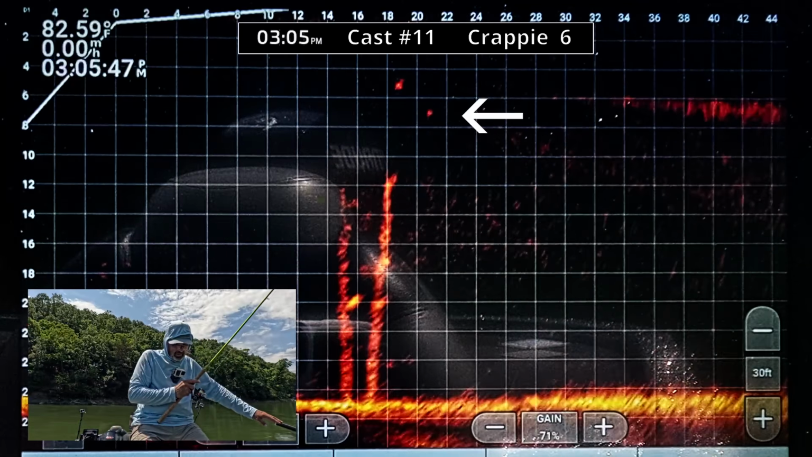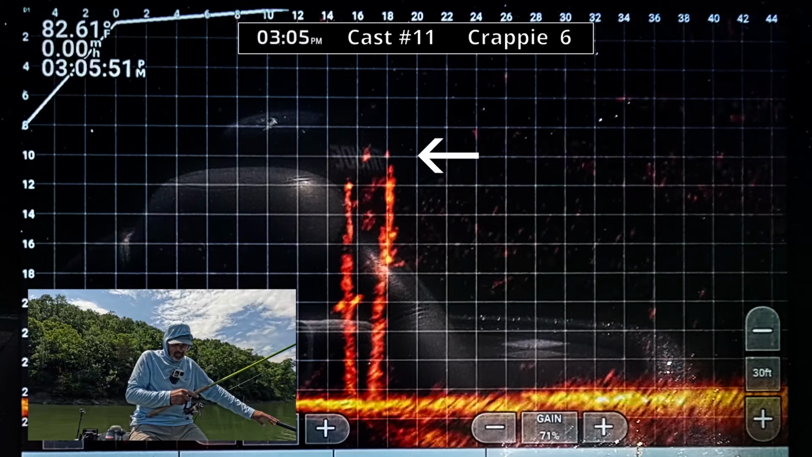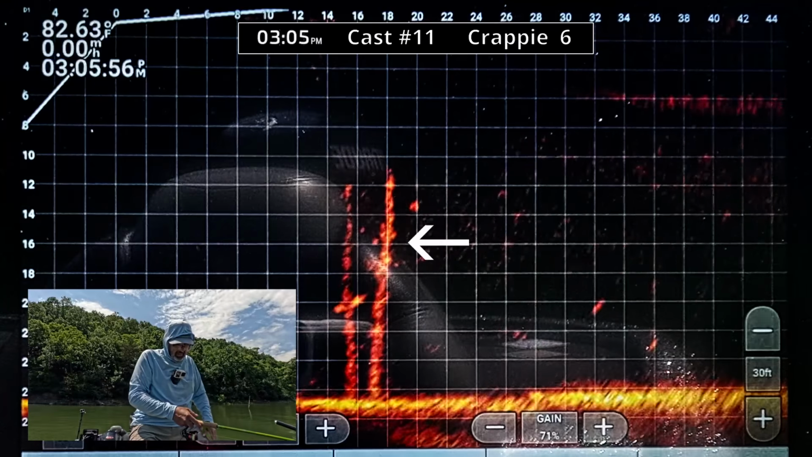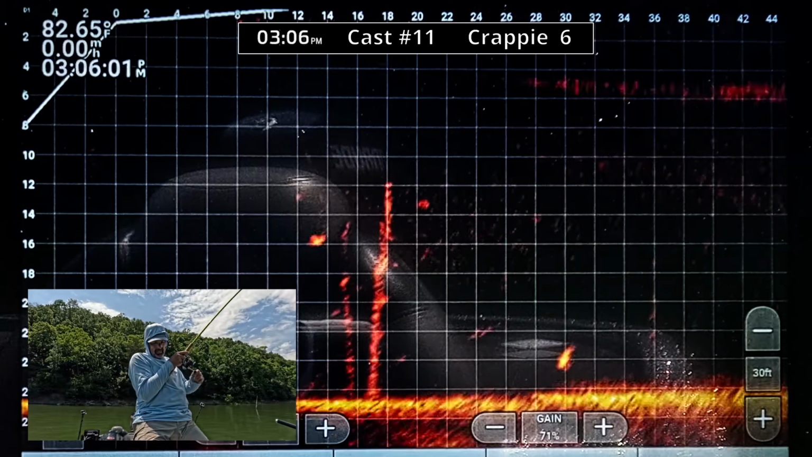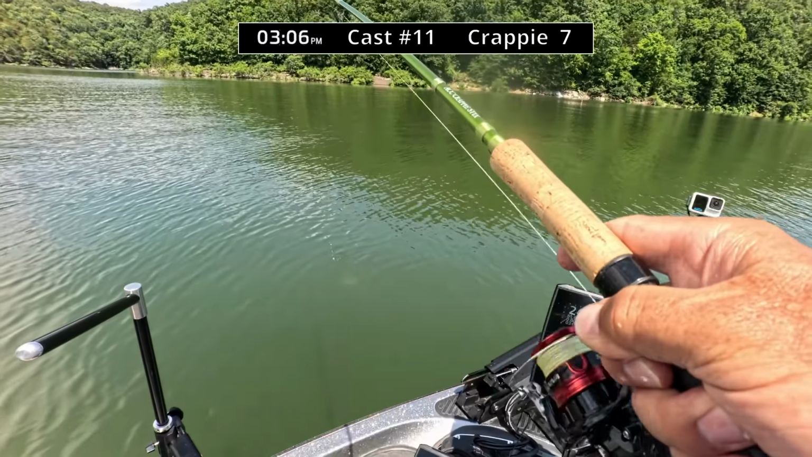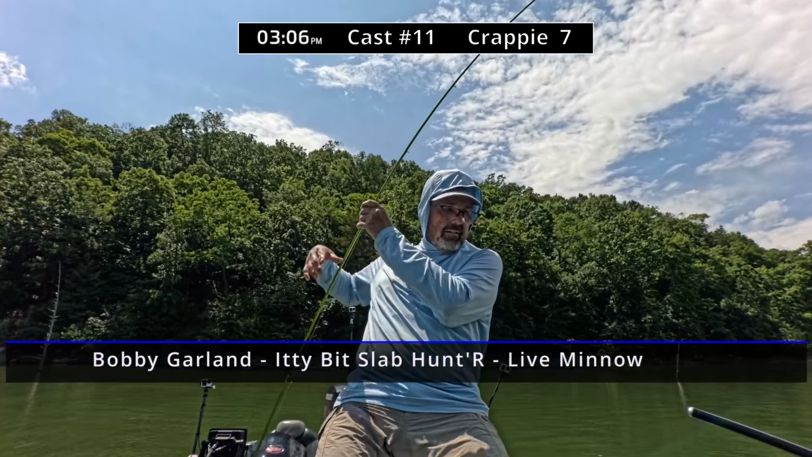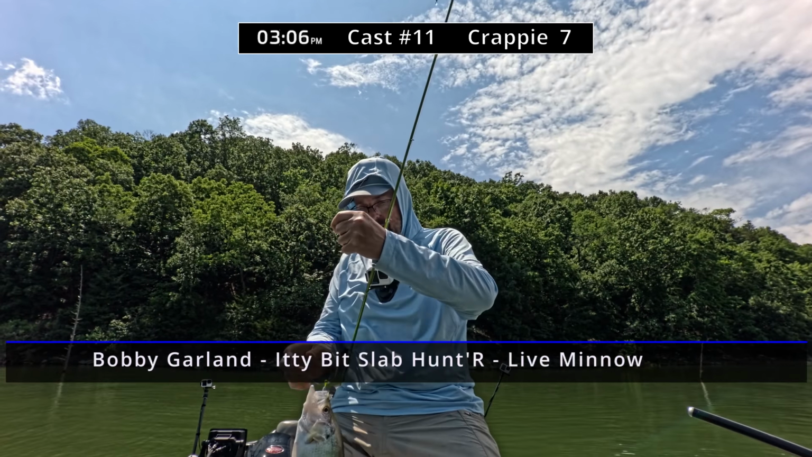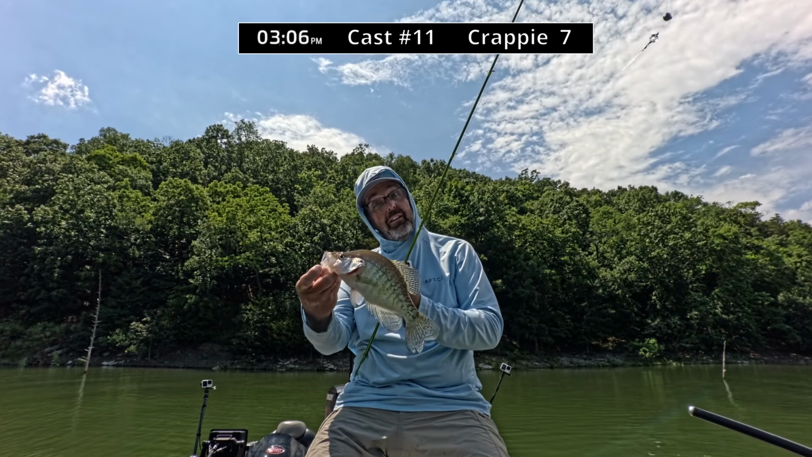Bring it over the first one and drop it down between them. It's the one I was going after. Shorten my line up a little bit on that one. They're biting pretty good.